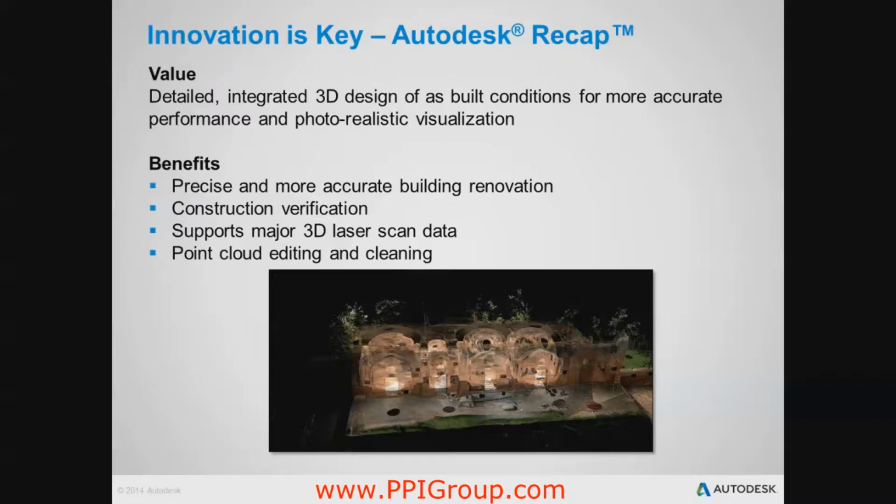Integrating into BIM's design tools, you have precise information for building renovation, giving you more accurate as-built conditions for renovation design. Construction verification: verify the as-built conditions for construction to measure progress on the project. Support for major text-based and 3D laser scan data. Simple tools that help you edit, clean, and organize point clouds.